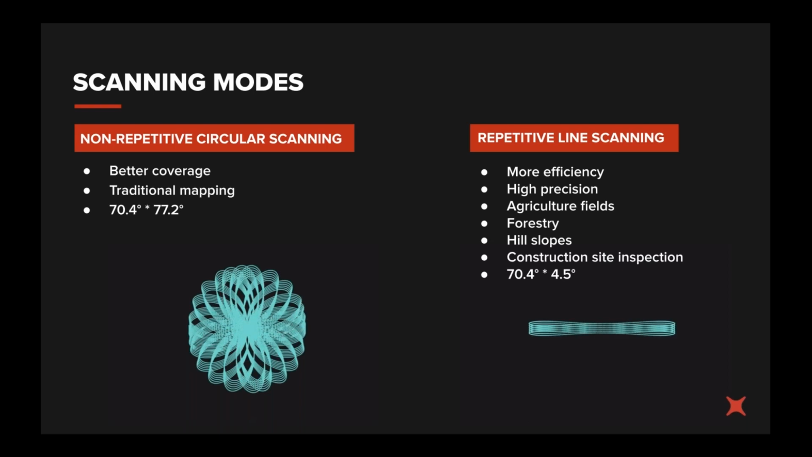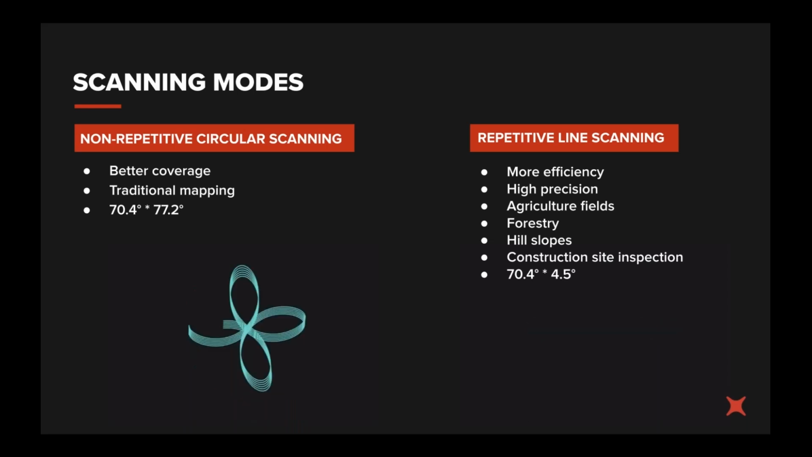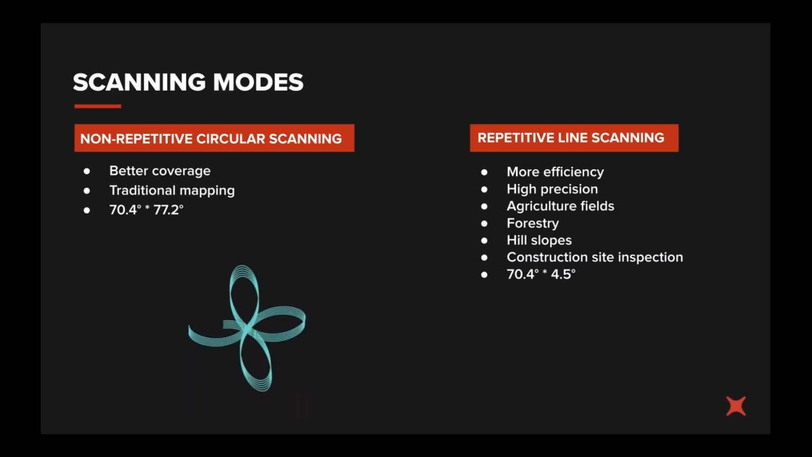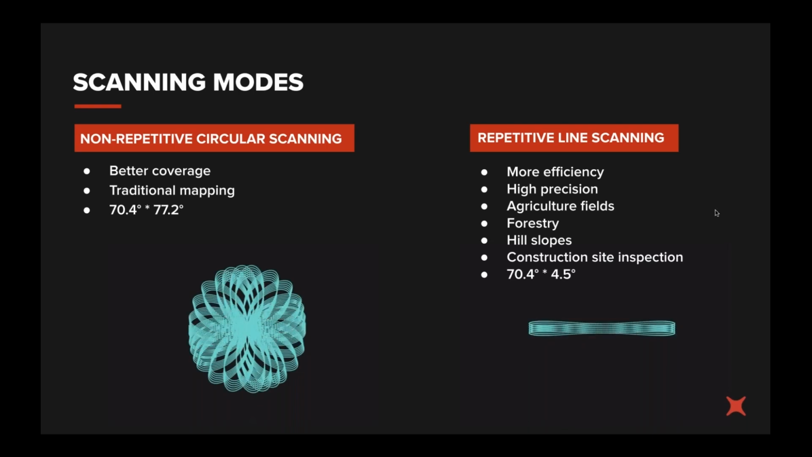The thing you've got to remember is that this is not like a traditional laser scanner, which is mirror-based. There are a lot of LiDAR sensors that are mirror-based, and most terrestrial laser scanners are as well. This one's a solid-state sensor, which does have some different characteristics.